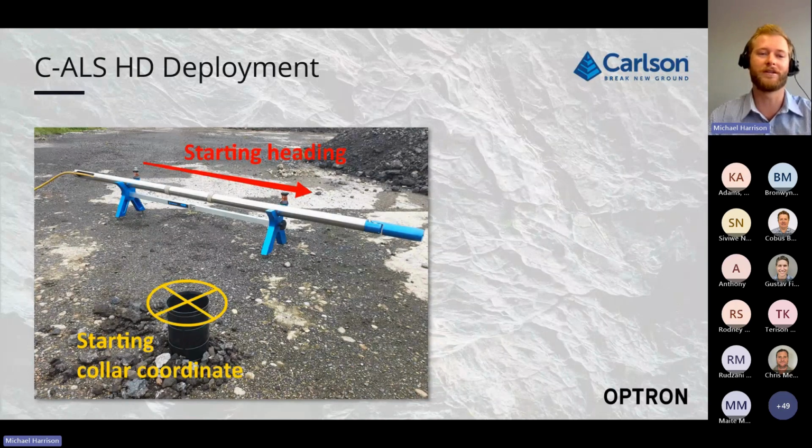In an open pit scenario or an outside scenario, a survey grade GPS is sufficient. However, in underground scenarios, a total station will need to be used to fix the center of the collar position. This coordinated position forms the base or the starting point for your survey with the CALS.